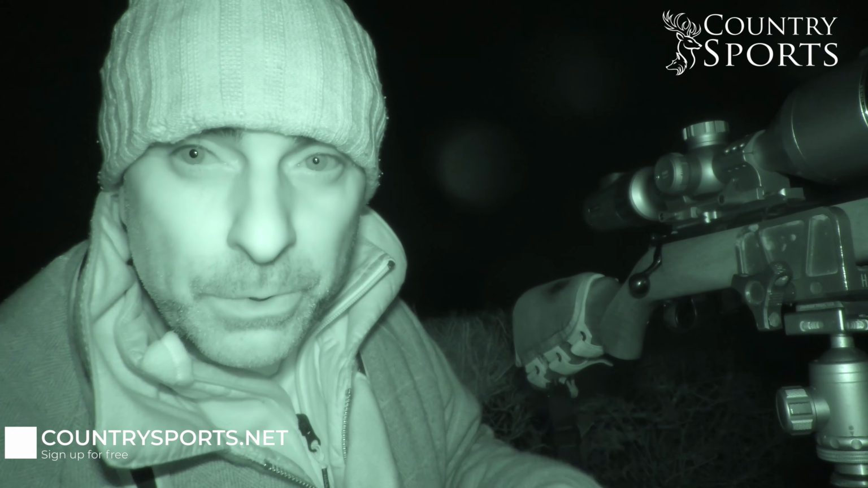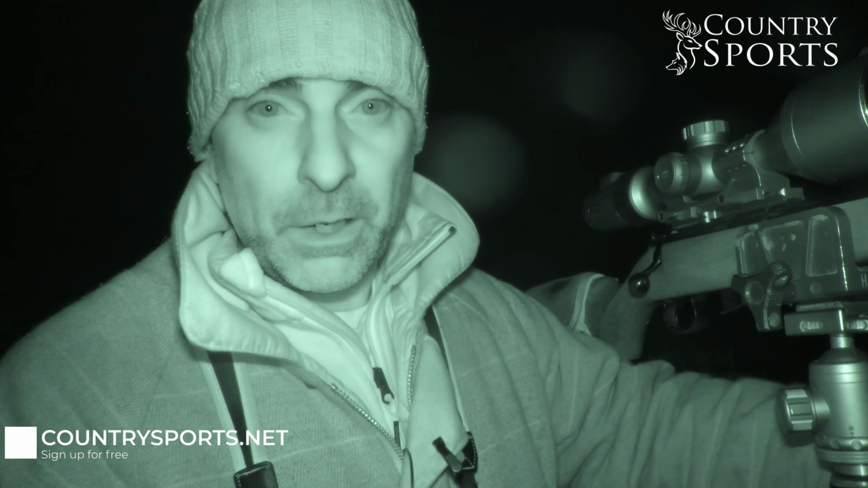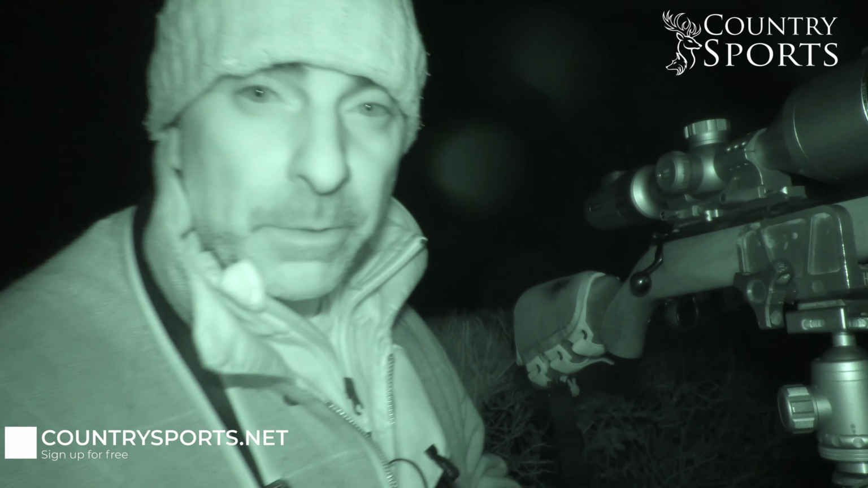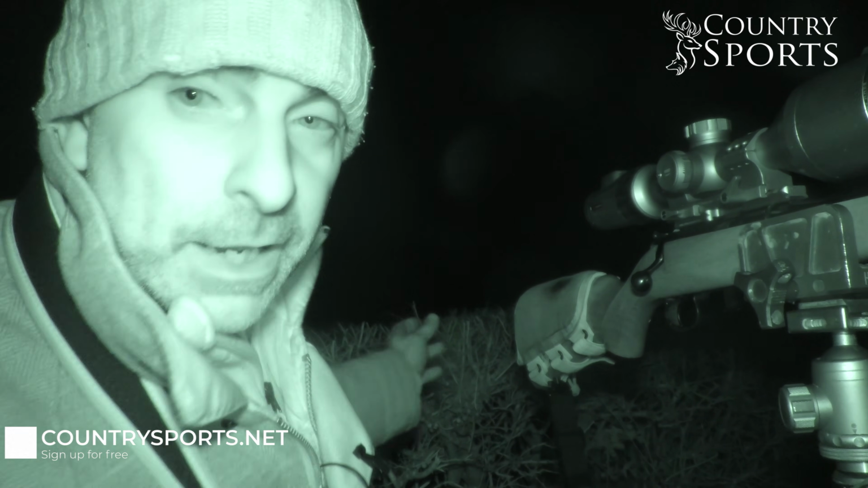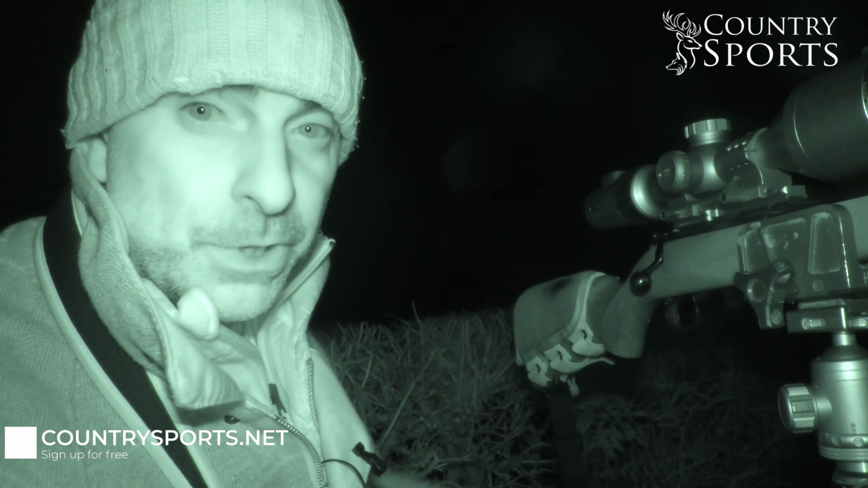Right, so we've got fox just come through the hedge behind me here. Now, I can't actually get a shot where he is because I've got houses in a row behind, but any luck, he'll keep coming across this field and he'll come out through the hedge just to my left here.